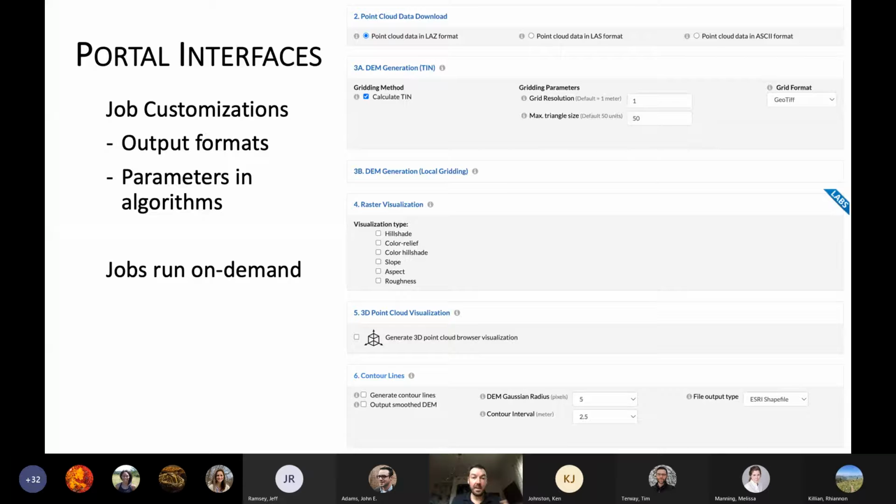And then we have tools for making digital elevation models dynamically from those points. So this is using either a TIN or a local gridding approach. You can define the resolution of your product, some other knobs and buttons to turn, and then your output format. So like I want this as a GeoTIFF, or I want it as an IMG grid. And then from that DEM, you can make visualizations, so you can do hillshade, color relief, color hillshade, slope, aspect, roughness. You can generate a point cloud visualization. We can make you contour lines. And then if you go down this page a little further, you see some of the tools for the hydrologic routing.